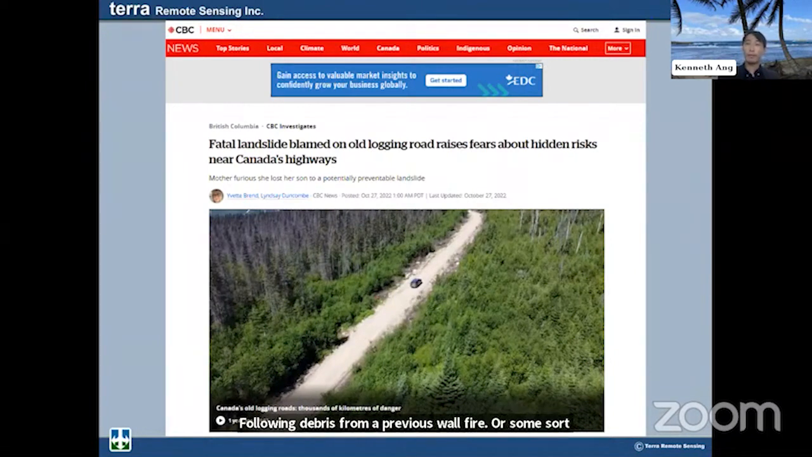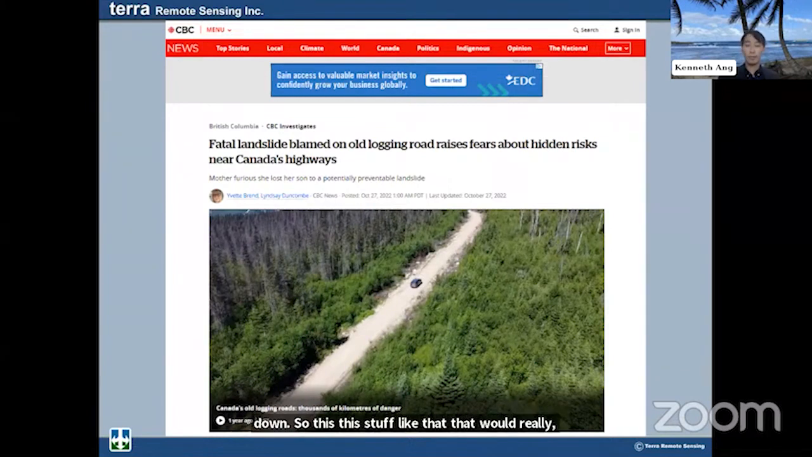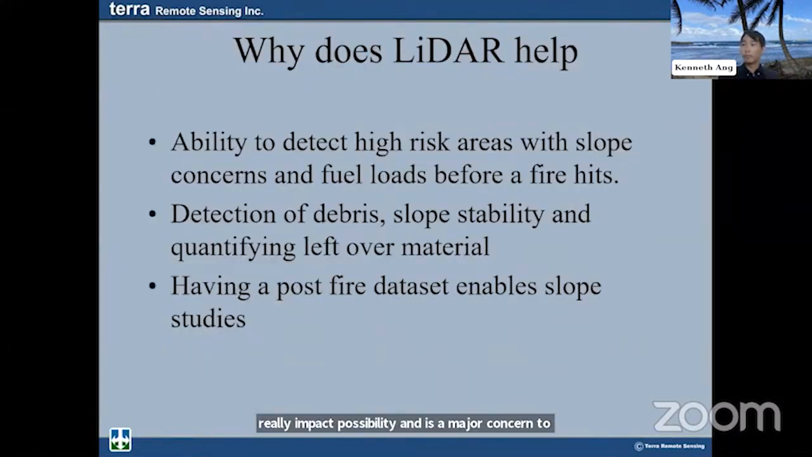Then when there was too much water or debris backed up, the pressure caused it to break and a boulder came falling down. So stuff like that would really impact slope stability and is a major concern to public safety at large. So again, why does LiDAR help?